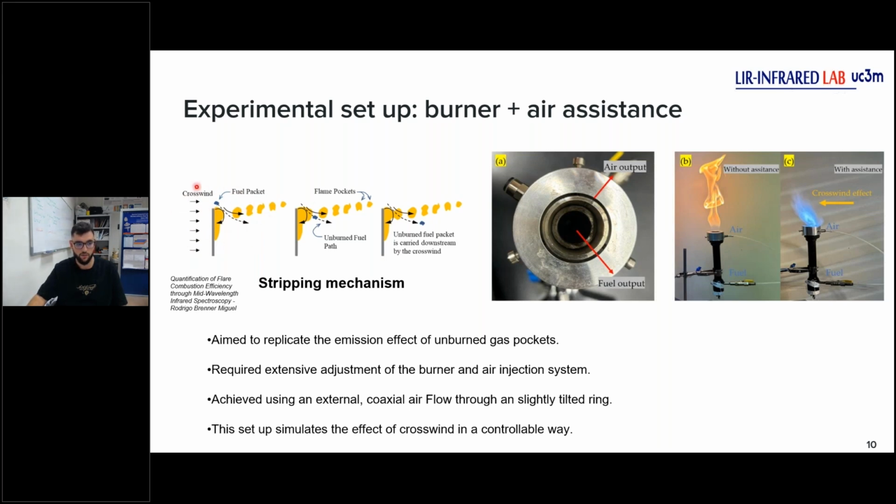The flare suffers this crosswind, and then the fluctuation generates a fuel pocket. This fuel pocket is the blue pocket, and it goes a different way from the flame path. This is a cold pocket. This is unburned fuel.